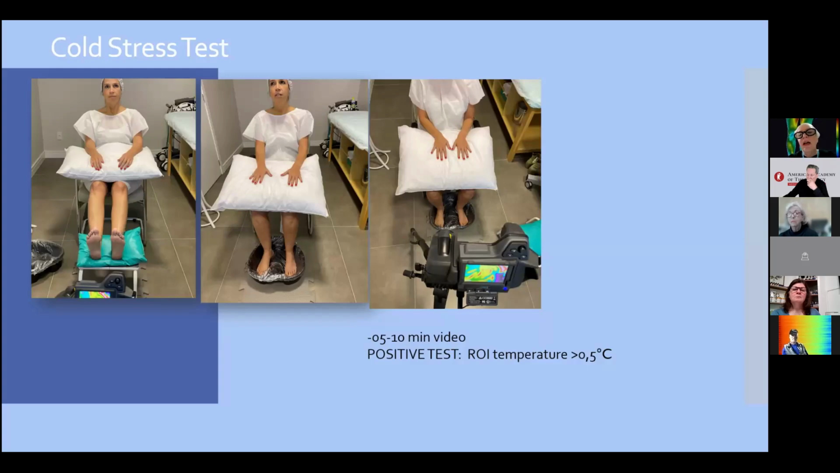When we have a paradoxical increase of temperature, for example, in the symptomatic segment, we know we have a dysfunction of sympathetic activity. You can prove this by infrared imaging, and we can see this patient at evaluation times of 1 month, 2 months, and 3 months. We can have our protocol for this.